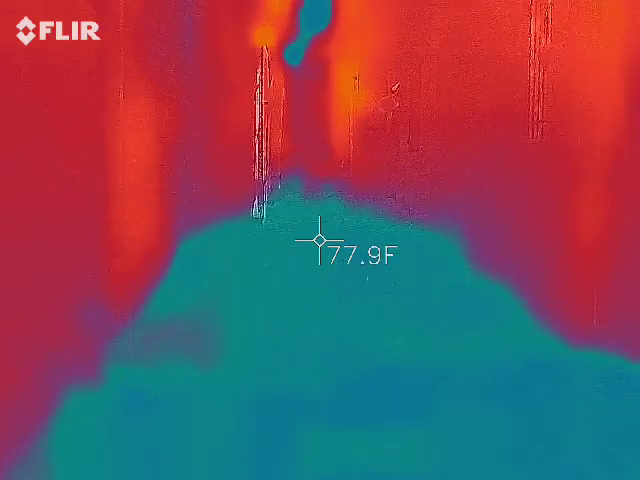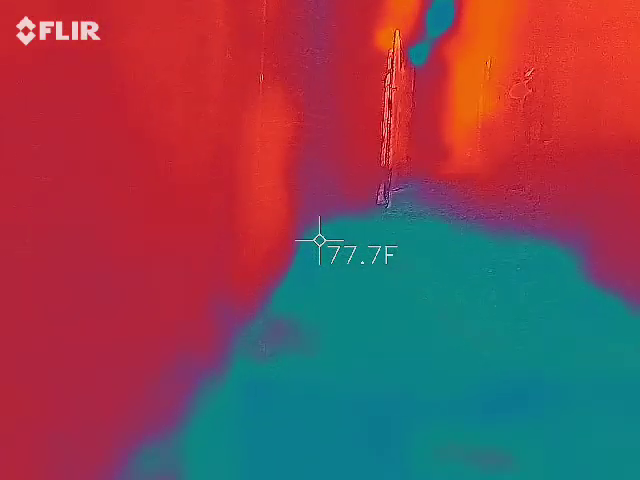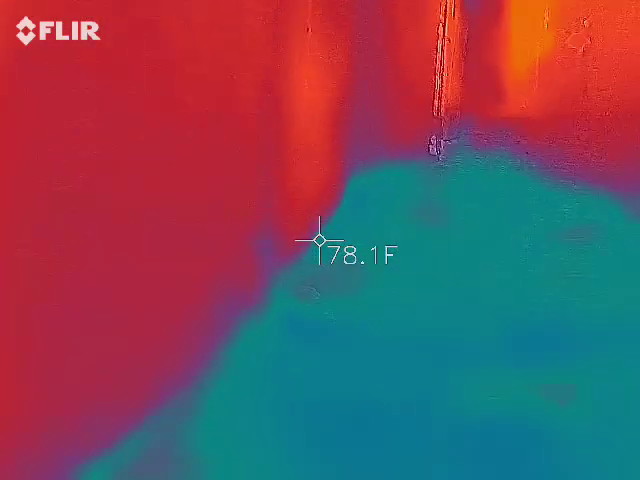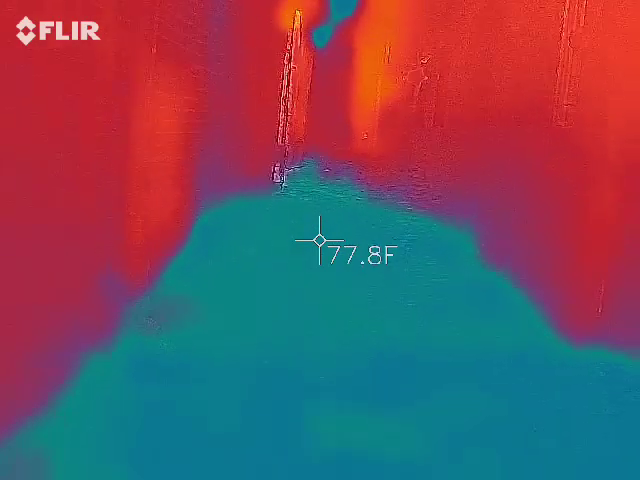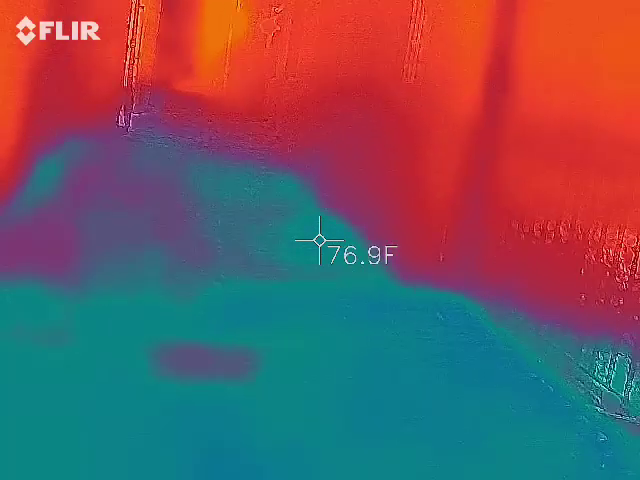Again, you have different styles of bricks here. You have the stucco building, this is Lodge Alley Inn. Then you have these bricks, which would have been after 1900 based on the construction of them. And then, of course, the 1700 bricks underneath them. So they're going to be of different temperatures.